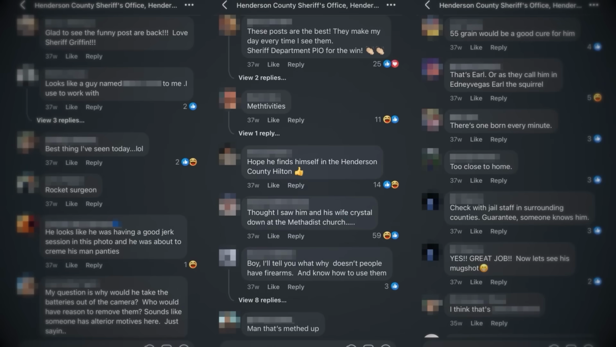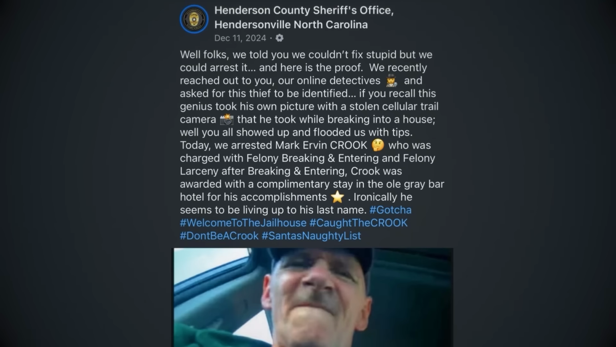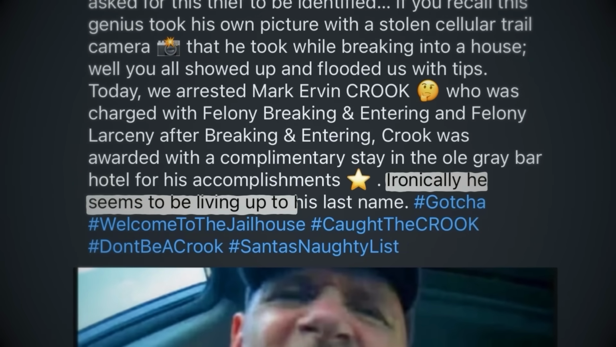The comments underneath were just as brutal, with several people implying that he looked like a meth head. Of course, the police would eventually be able to identify the guy, who turned out to be a man named Mark Irvin Crook. And no, that's not a joke, that is legitimately the guy's last name. The irony of this man's name certainly wasn't lost on police, who posted another update to Facebook that ended with the sentence, quote, "He seems to be living up to his last name," unquote.